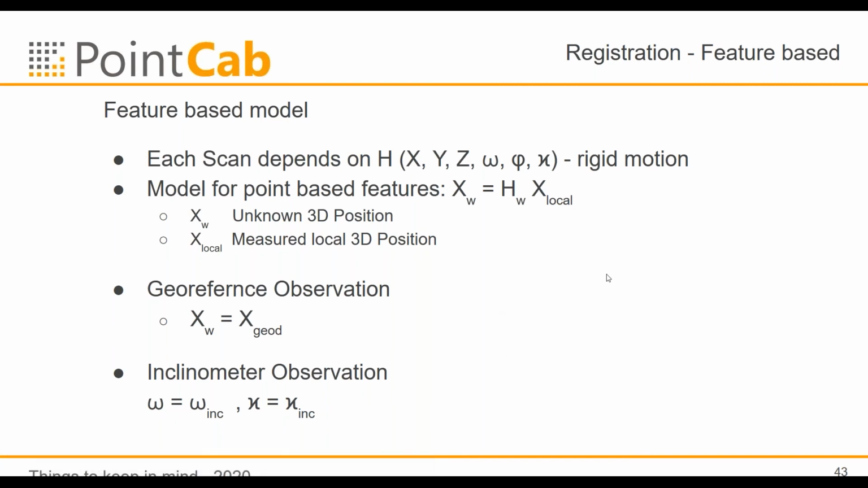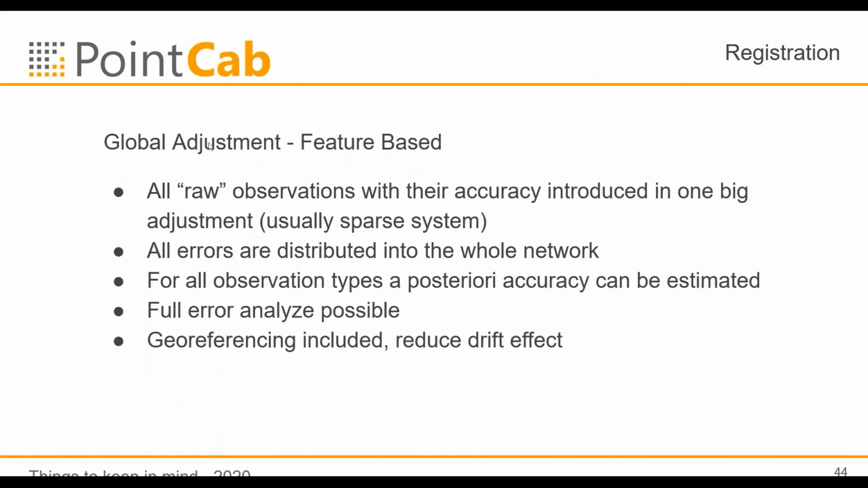This is very interesting, that after a feature-based registration, we can see how well our observations are. So we can make a full analysis and see how well our spheres are, for instance, or how well our georeference points are. This is called variance component estimation. But this is a little bit too much in detail now.